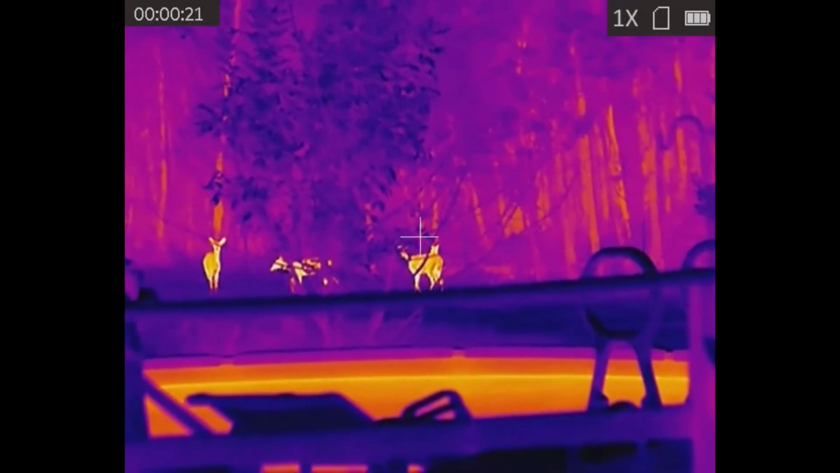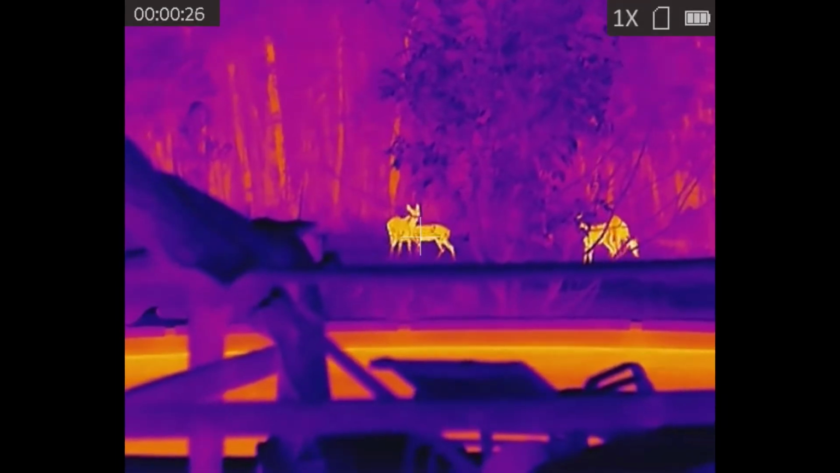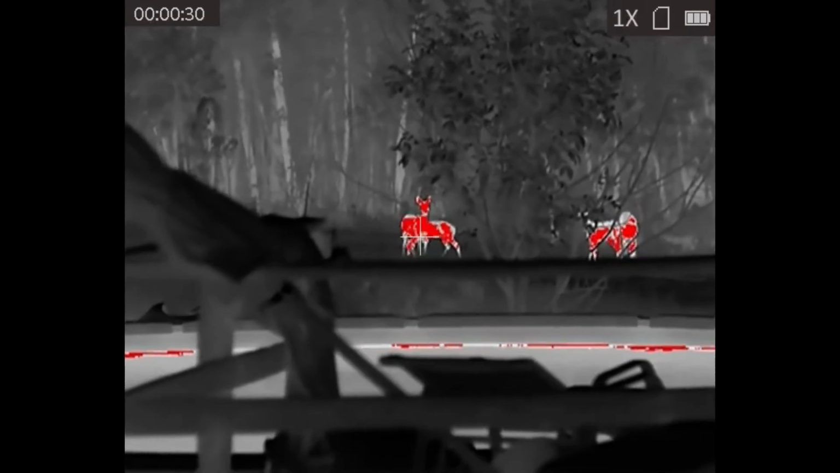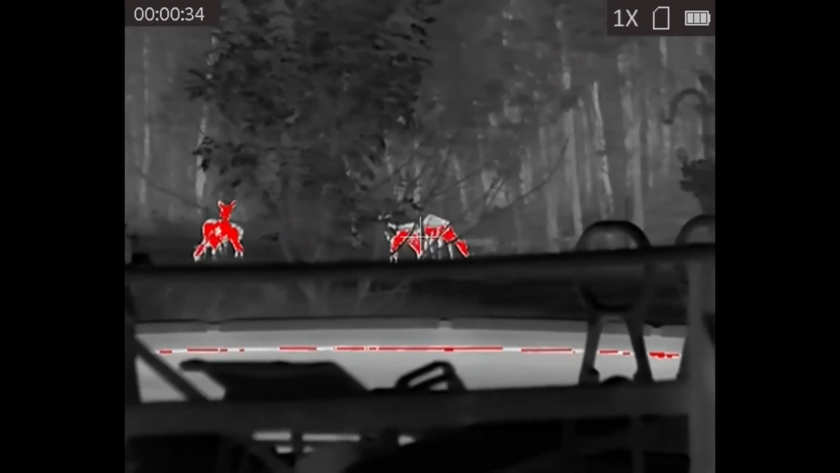We're going to go through the different color patterns. Started with white hot, then black hot, fusion, and red. Not a big fan of red, but to each their own. You pick yours and go with it. Me, I like the white hot and the fusion.